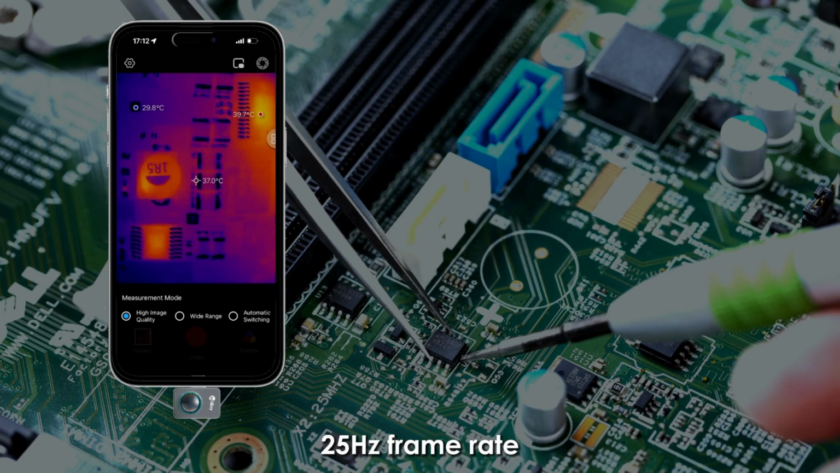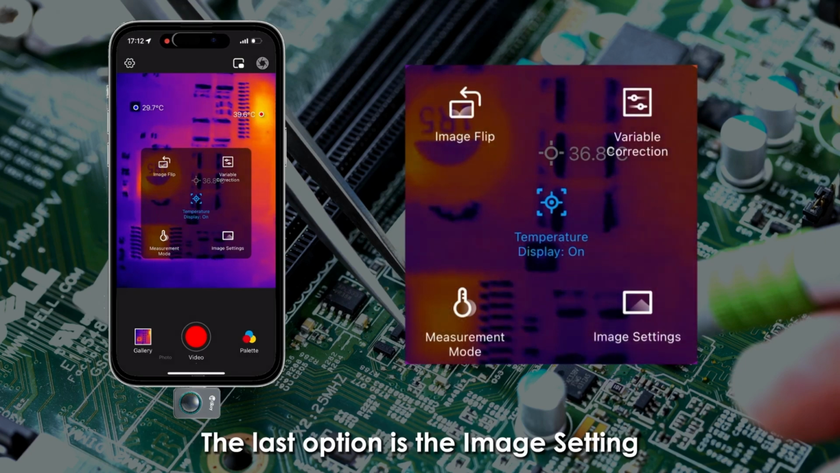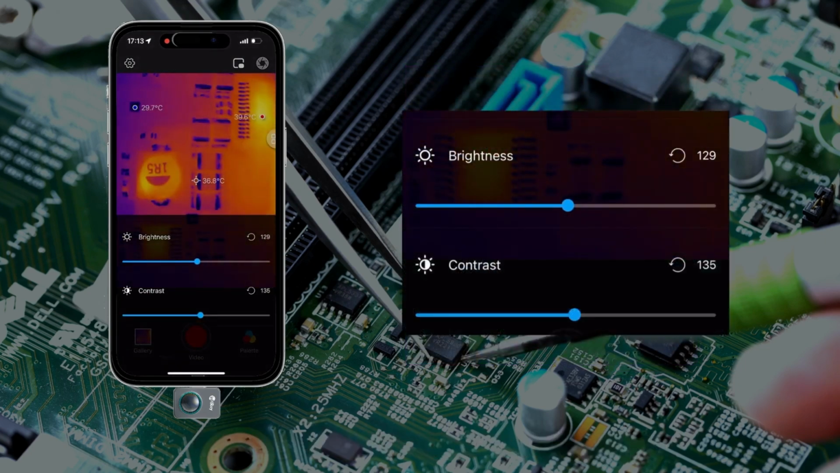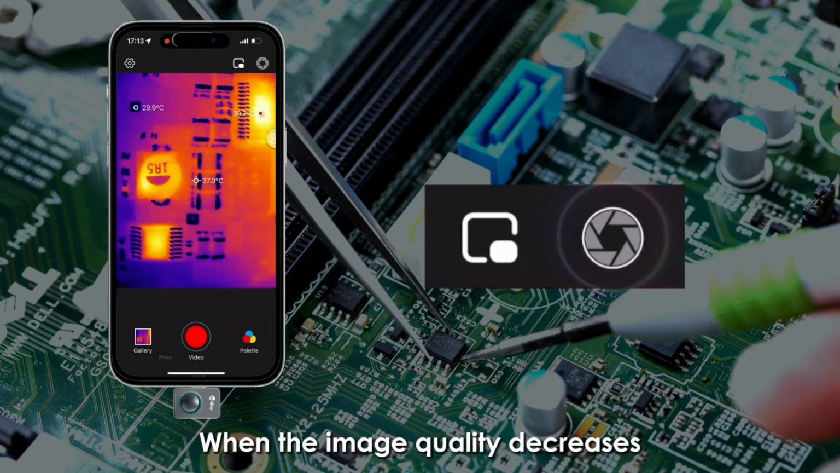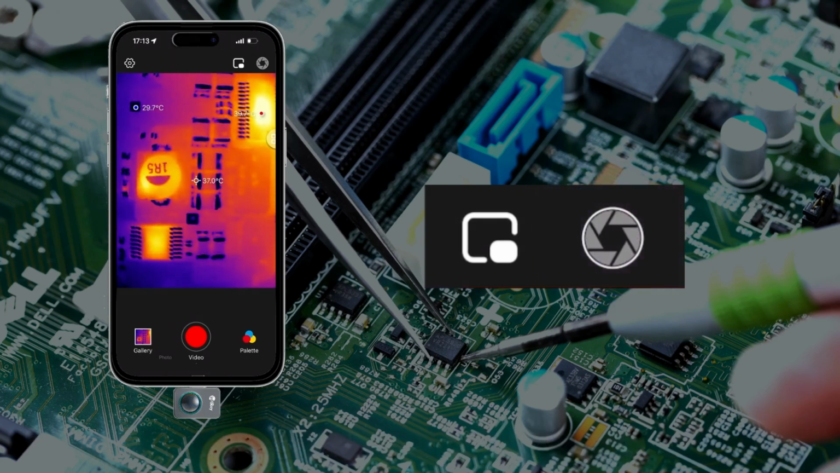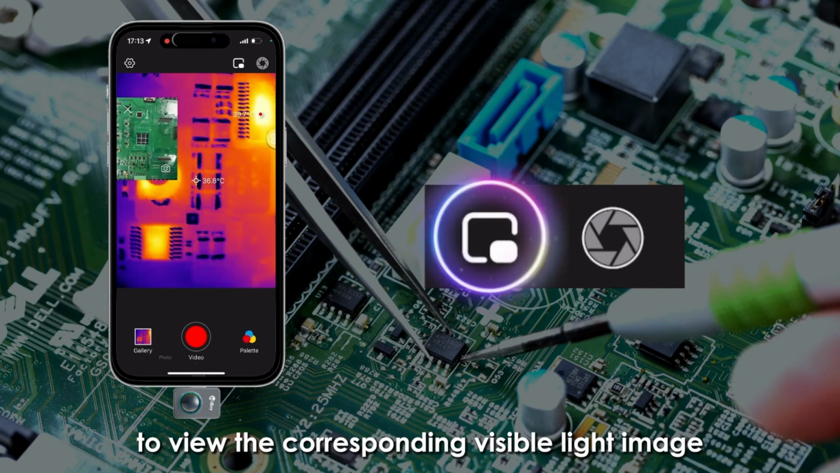A 25 Hz frame rate ensures smooth temperature readings and minimal flickering. The last option is the image setting, which can adjust the image brightness and contrast. This is the image refresh button. When the image quality decreases, you can click this button to refresh the image. The visible light image button allows you to open the phone's camera to view the corresponding visible light image.